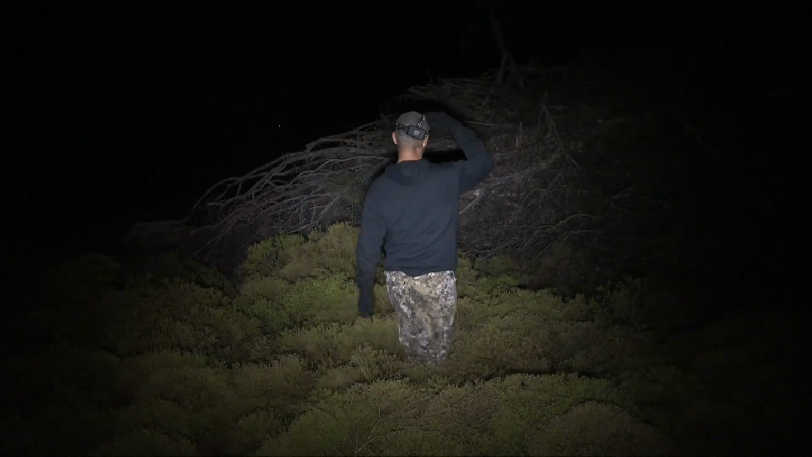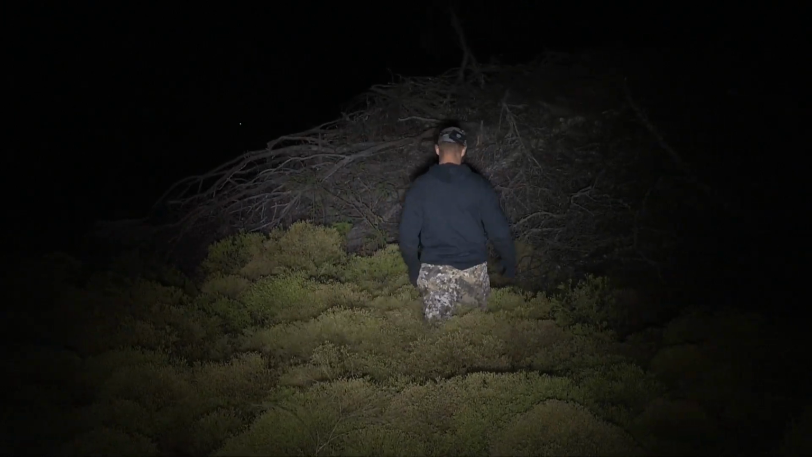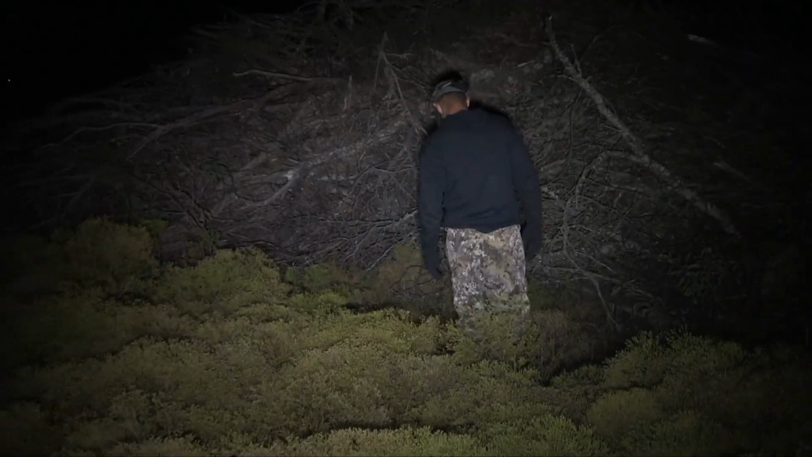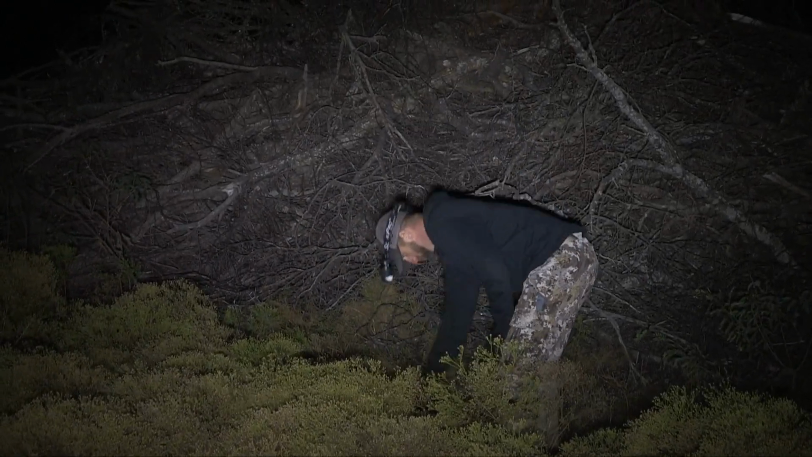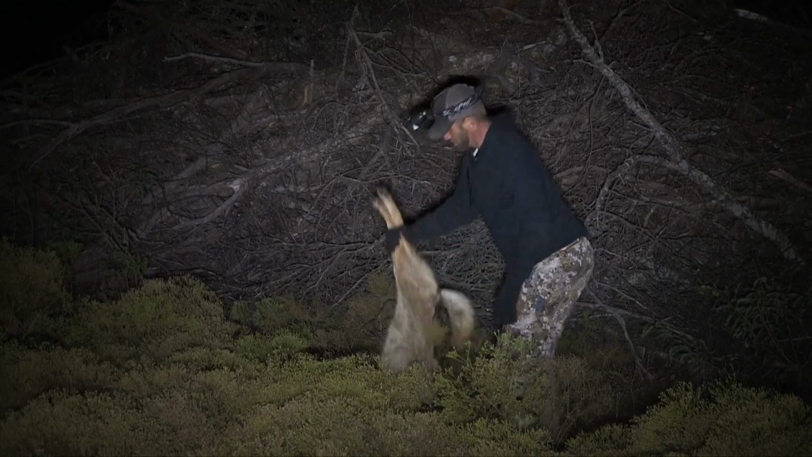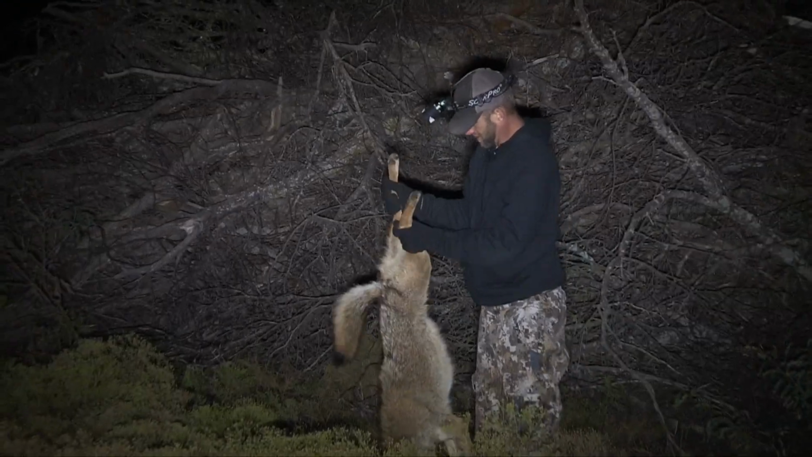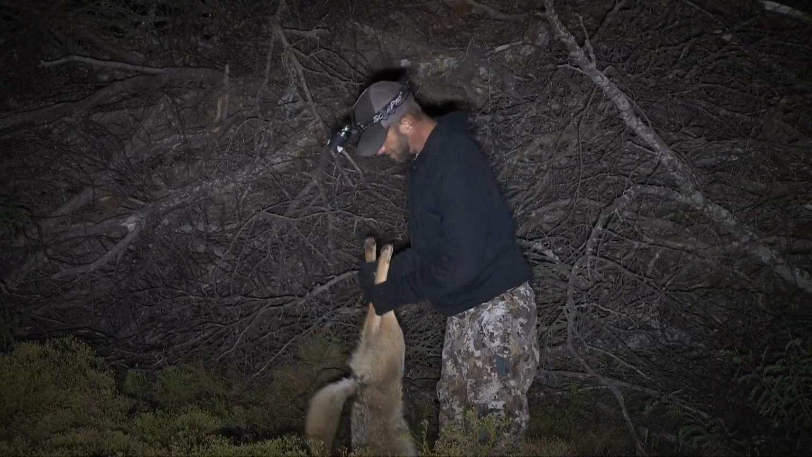That right there is why you don't put anything next to you when you're calling with lights. Never sit under a tree or around brush if you can help it when hunting with lights. I don't care if it's even a full moon outside. That light is all the camo you need if you keep it on them. We got really lucky on that one.